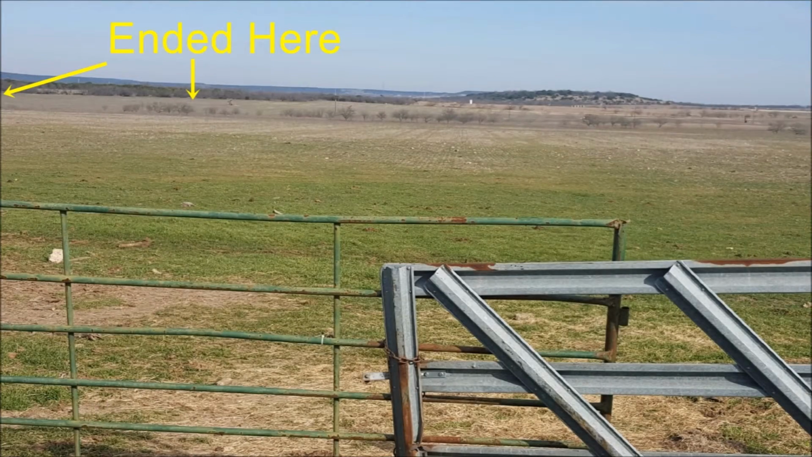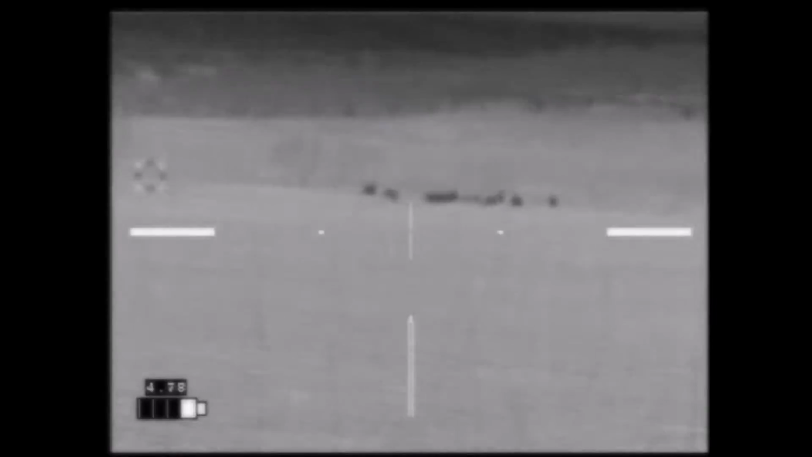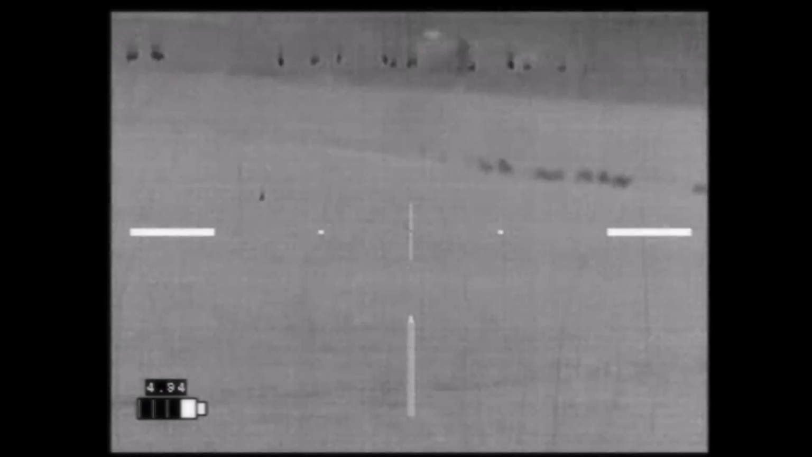Several hours later we spotted a sounder in this field. The stalk started at this gate and ended up down in the far pasture that you see indicated by the arrows. All in all, it lasted about 30 minutes. This stalk was doomed from the beginning. We had the wind at our backs, blowing right towards the hogs, and the field was full of plant material that was very crunchy and made a lot of noise when we walked through it.